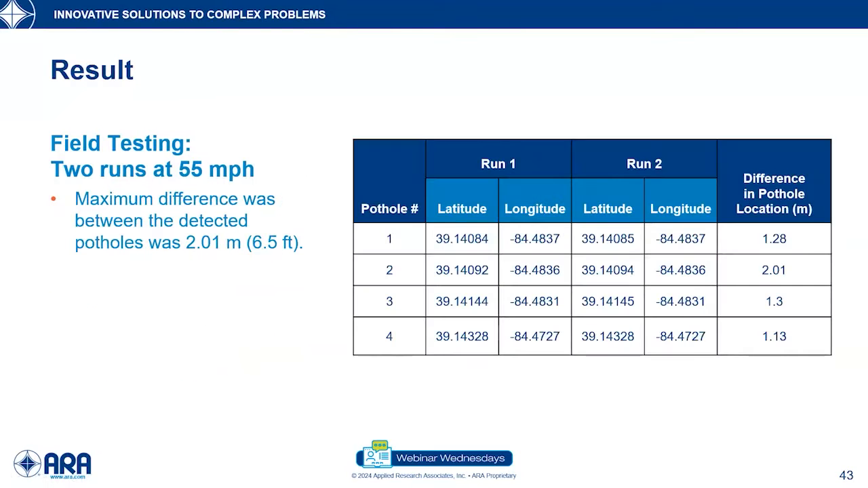We also compared the GPS location coming from run 1 and run 2, and from the 4 potholes we saw the maximum difference was found to be within 6.5 feet, which is again very close to the distance that we found in the previous test as well.